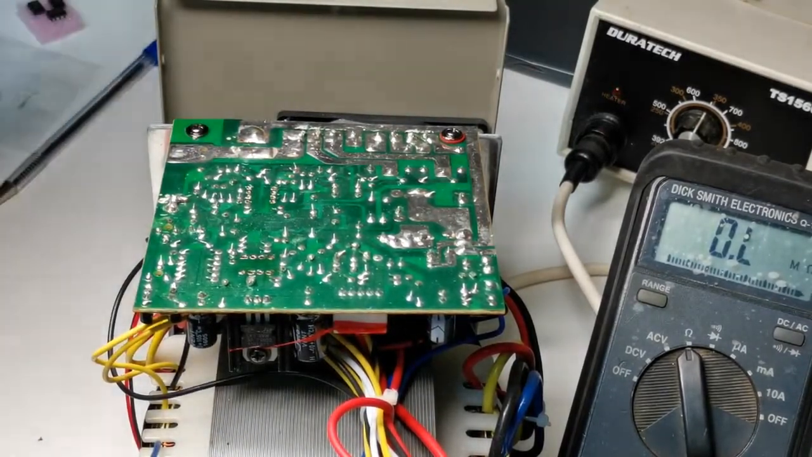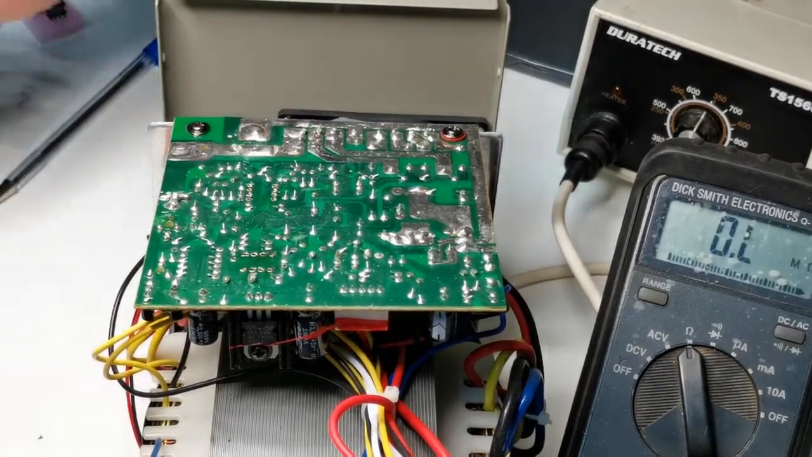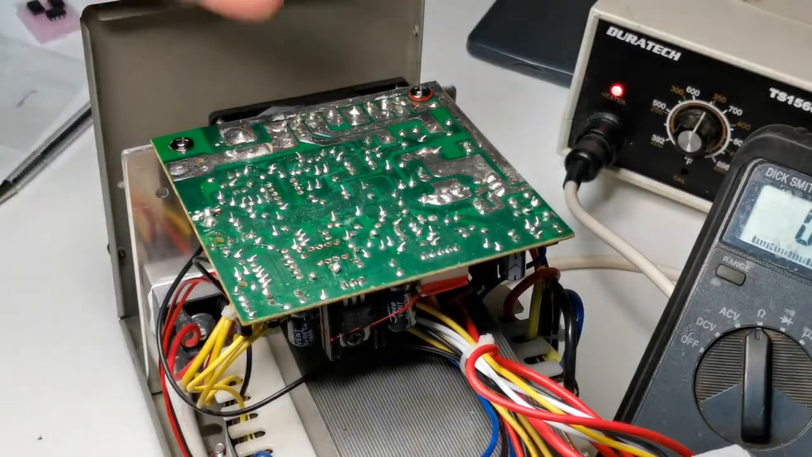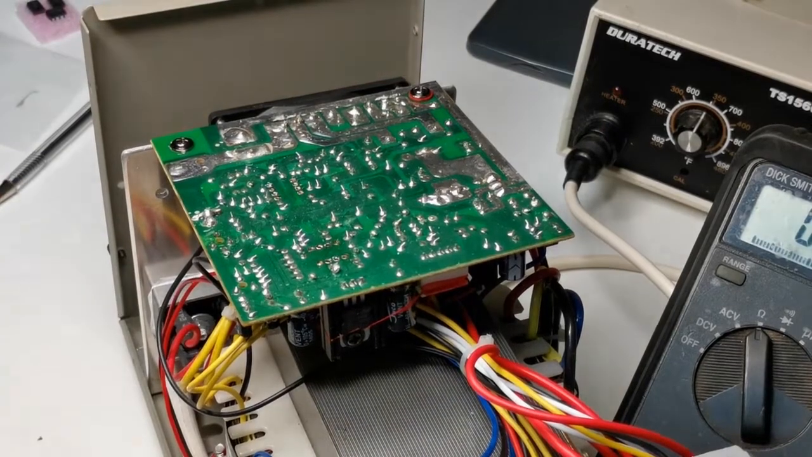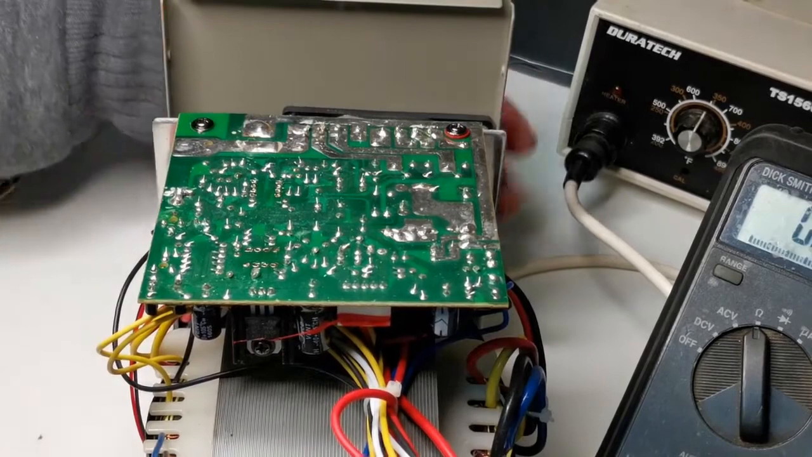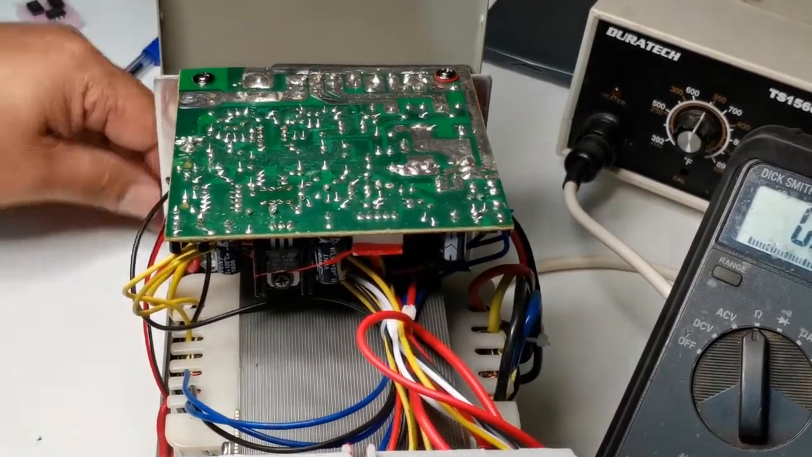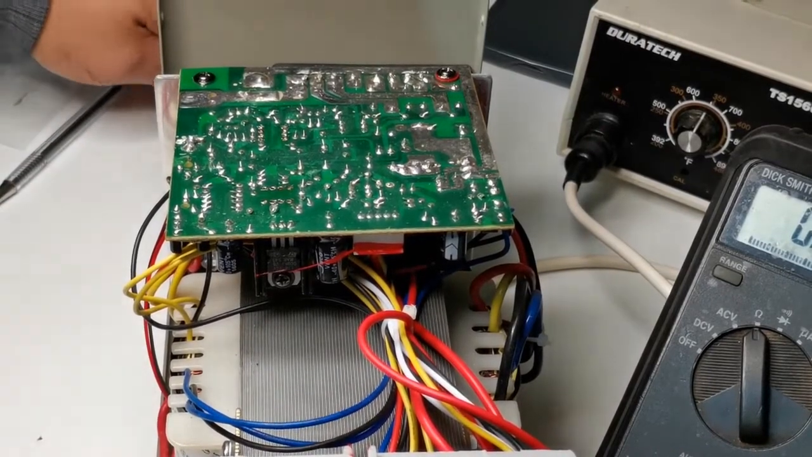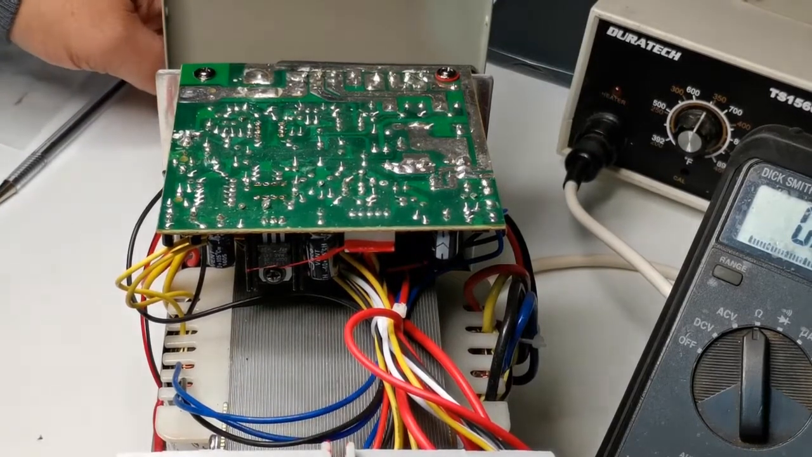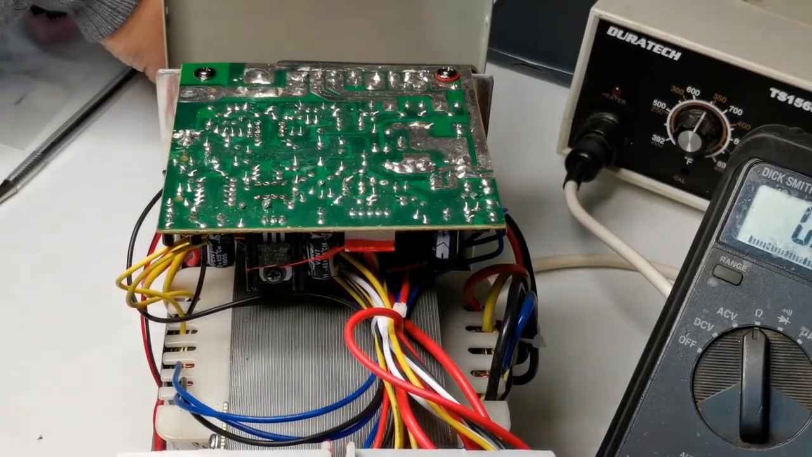But we know some basic circuitry, like the bridge rectifier and filter, and some of the transistor biasing between base and emitter, which has to be 0.7 volts for a silicon junction. So yeah, we really don't need to understand the overall circuitry, especially with this front panel, on how this front panel works. Especially since we don't have the diagram.